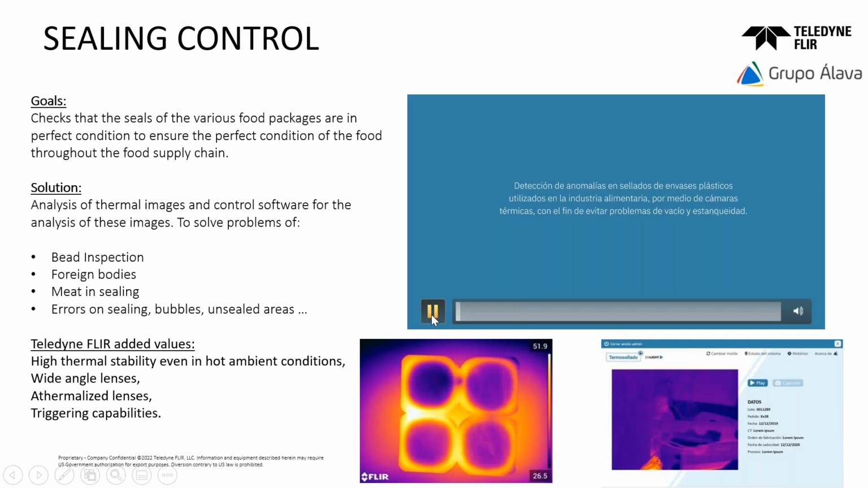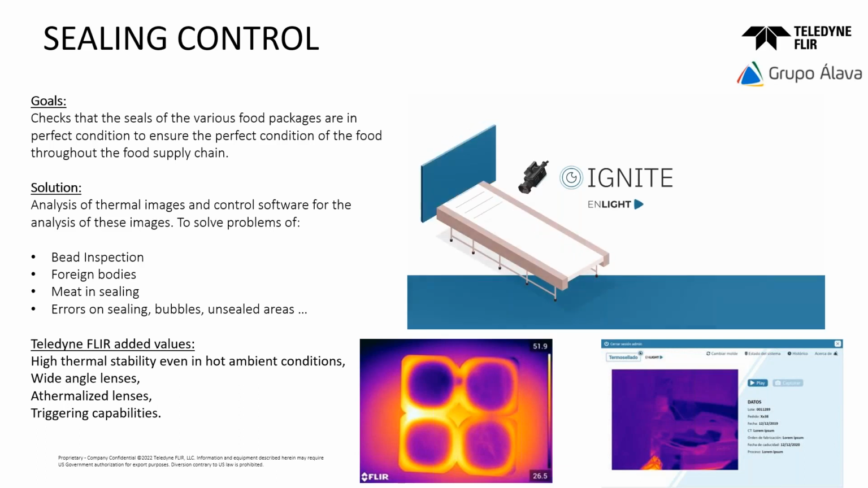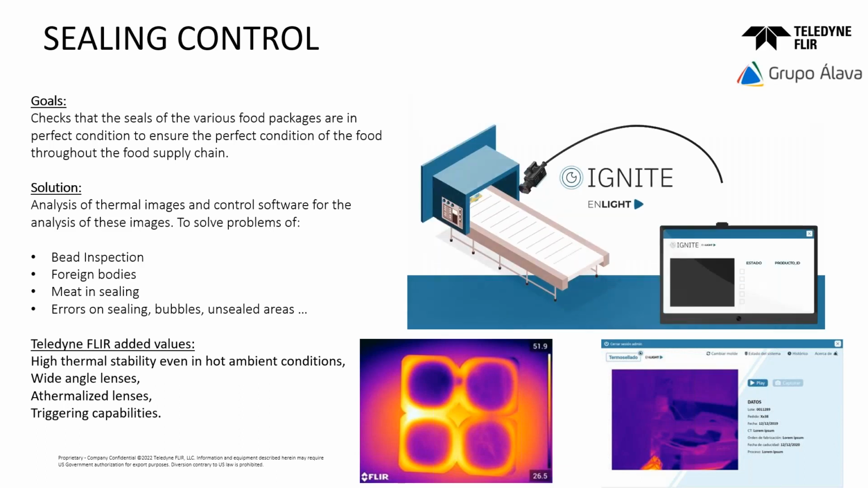Well, this is another of our products. In this case it is sealing control. This is a proof of concept and a video presentation that we made for one of the software made in Alava.